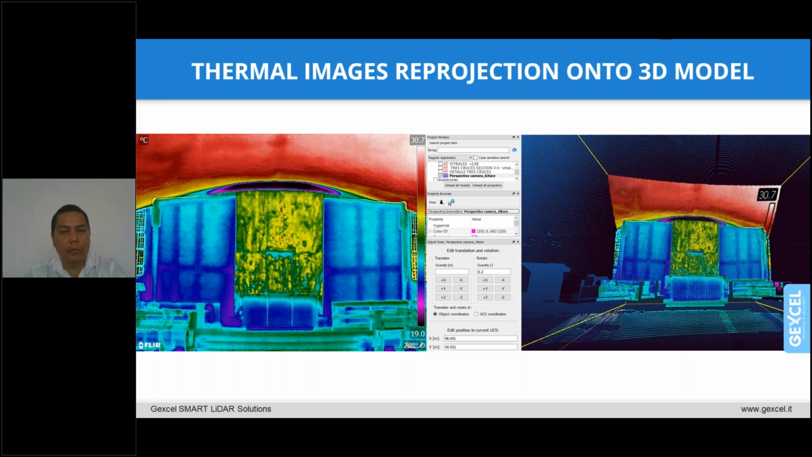The thermography, in a three-dimensional context, allows a better understanding of the buildings for their diagnosis. Reconstructor software has the capability to map any kind of external image, panoramic, perspective, thermal, onto the 3D model.